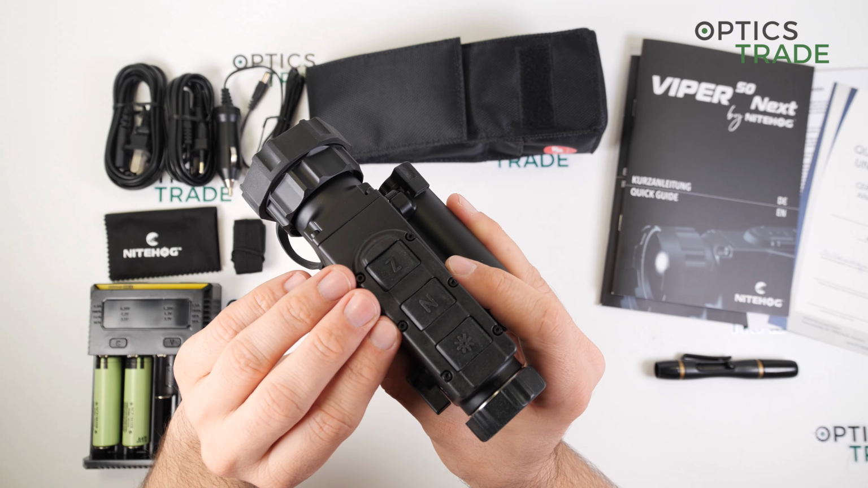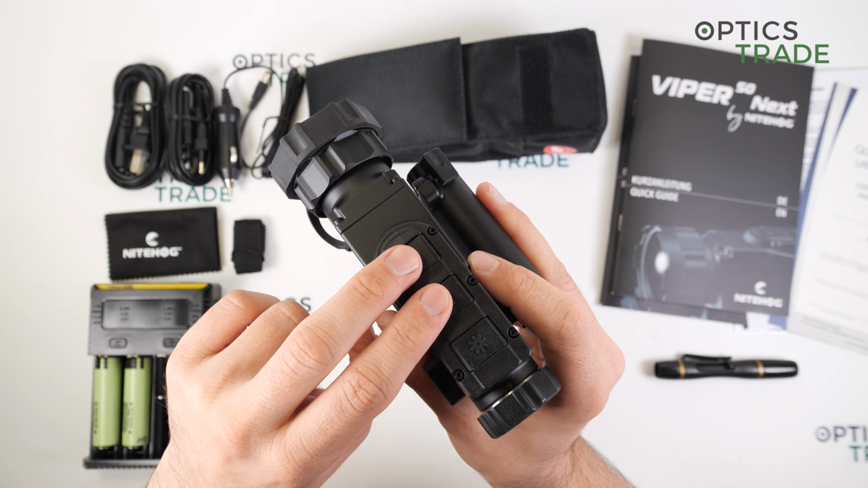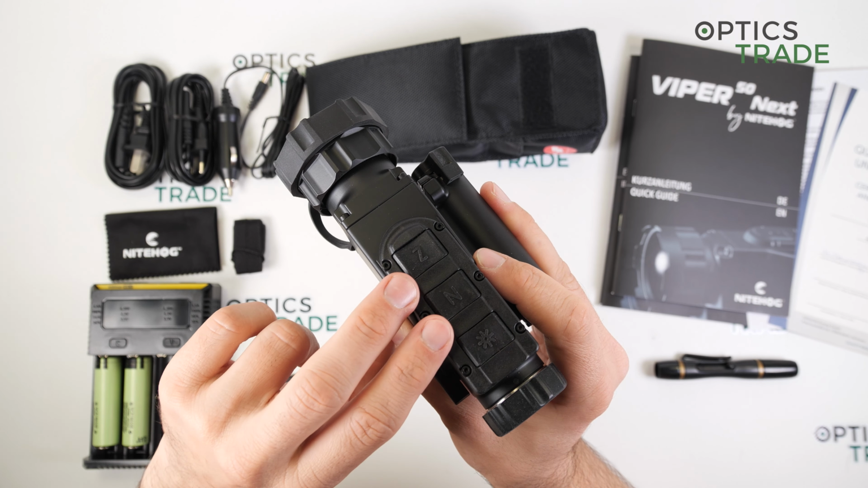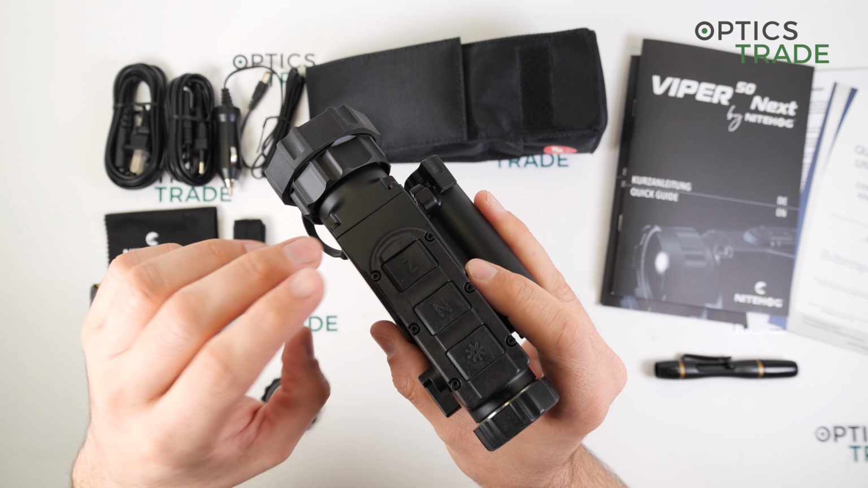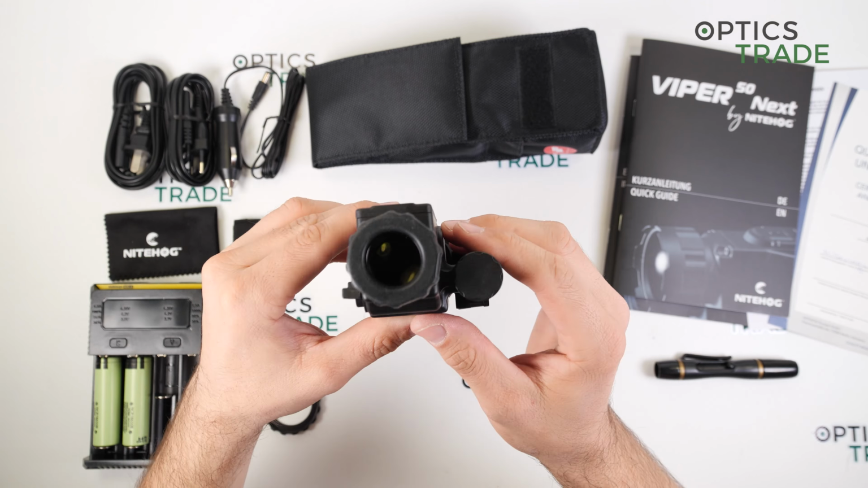Then the device also has a double press function. With the first two you enter the menu, and with the second two the device switches between the clip-on and the observation mode in the display.